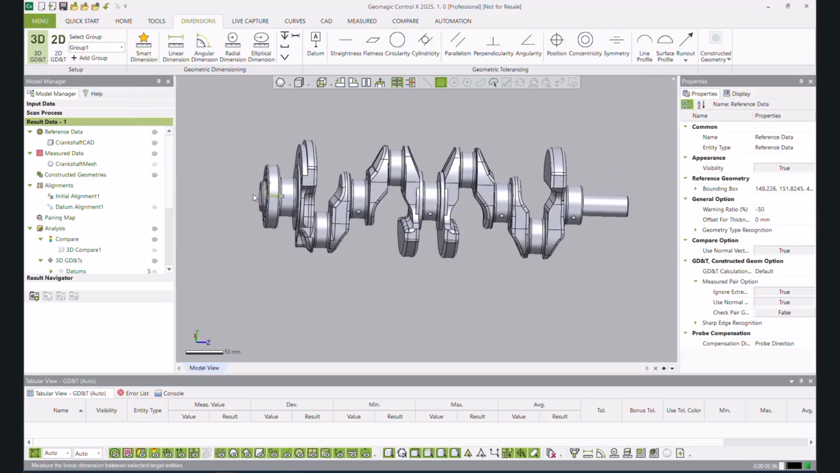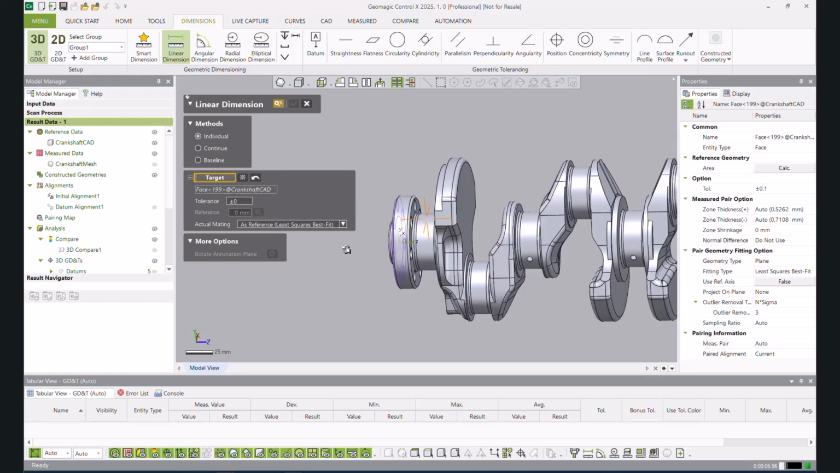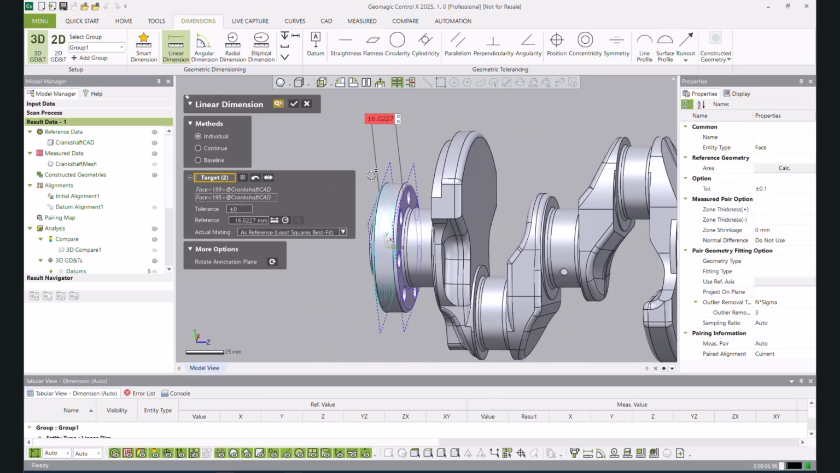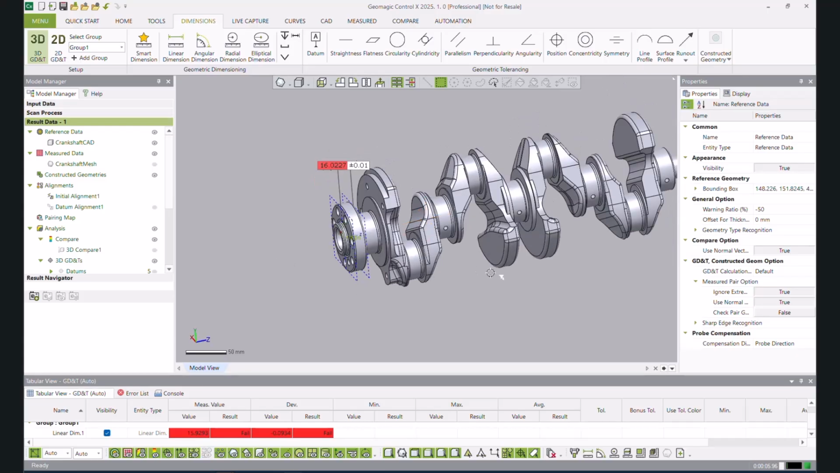I could do a linear dimension, and then select this one, and I don't know, this side to maybe this side, move it up, give it a tolerance if I'd like. Let's do 0.01. There we go. And you can see it's out of tolerance. 0.0934 out of tolerance.